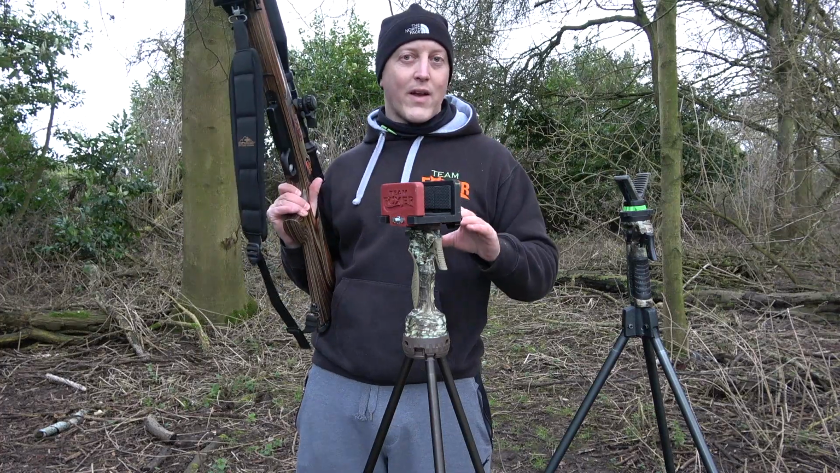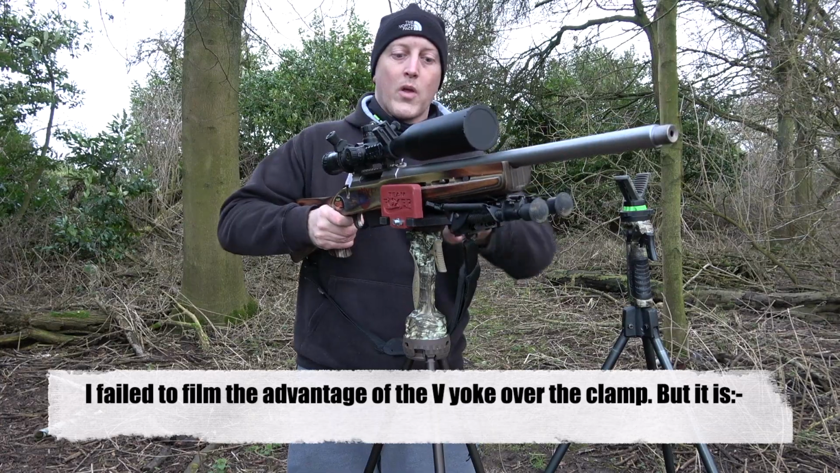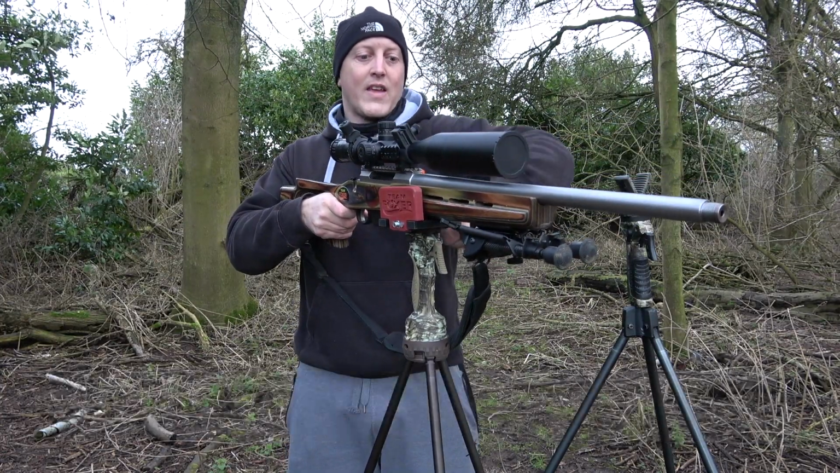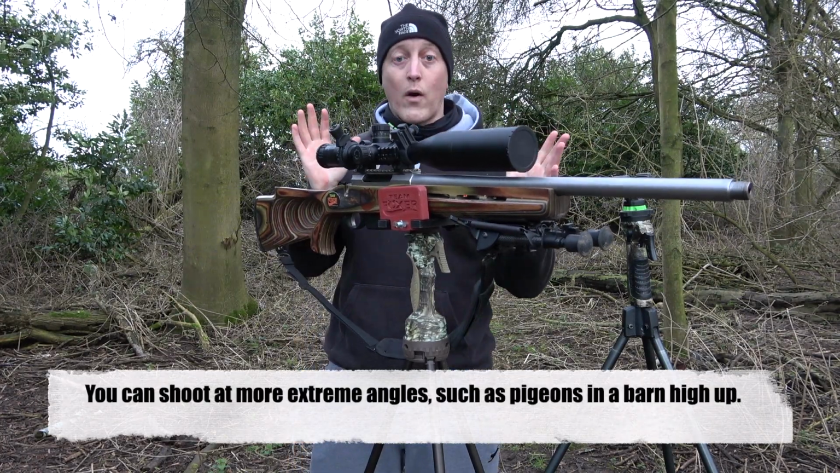Now it does have its advantages and disadvantages. The biggest advantage is stability. When that rifle goes in, put it into your centre of gravity and tighten it up sufficiently. The rifle will stay there of its own fruition.